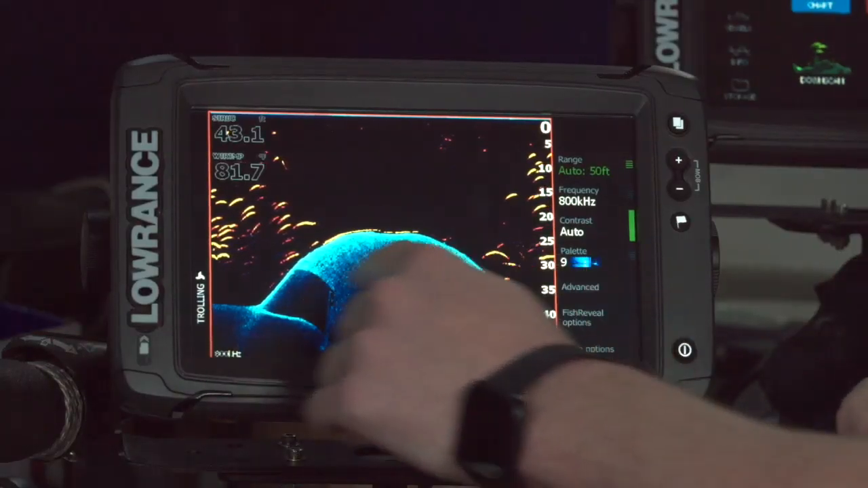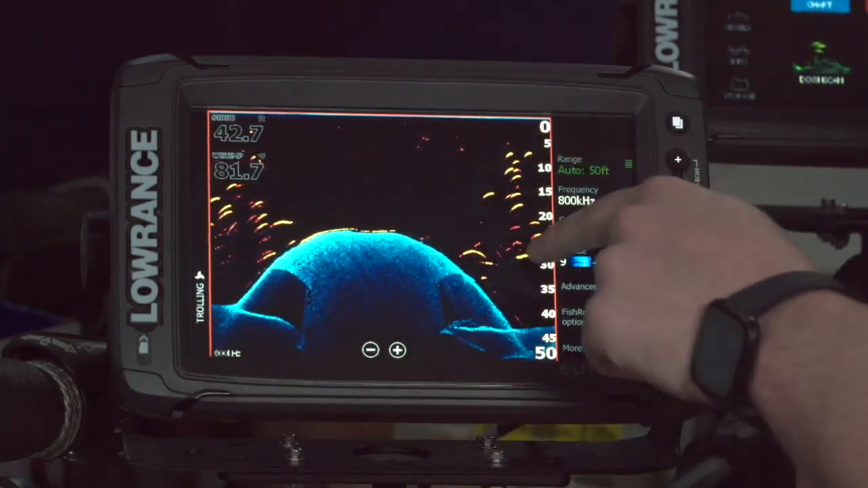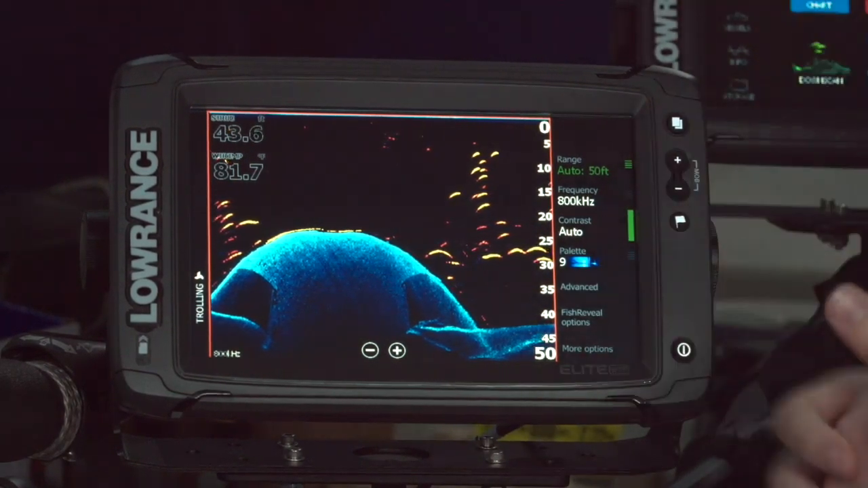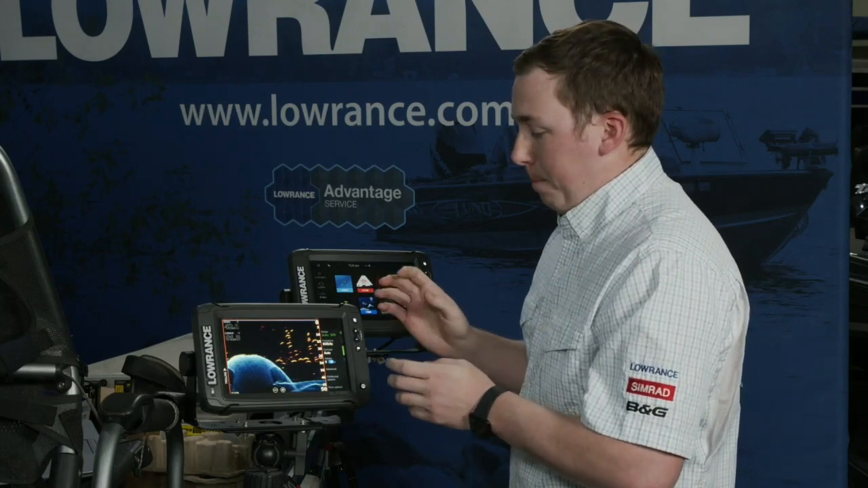So we've got all the really nice detail you can see here on this culvert from the downscan, and then I have my big wide fish arches from my sonar all on one panel. So I don't have to run that sonar plus downscan split anymore. I get both of them, the best of both worlds, right on one panel. And that's really cool.